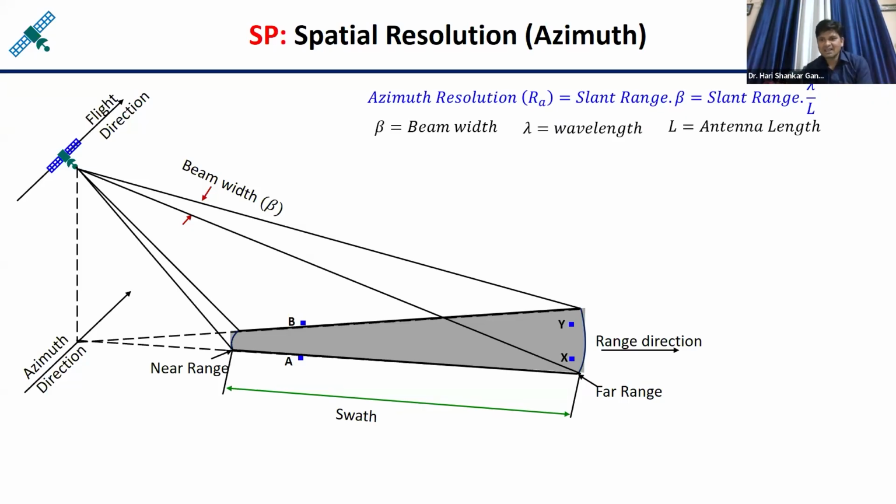The same thing you can classify based on the value of L, the antenna length. If L is small, you get a higher numerical value, so a smaller antenna gives coarser azimuth resolution. If L is large, numerically you get a smaller number, so a longer antenna or synthesized aperture gives better azimuth resolution.